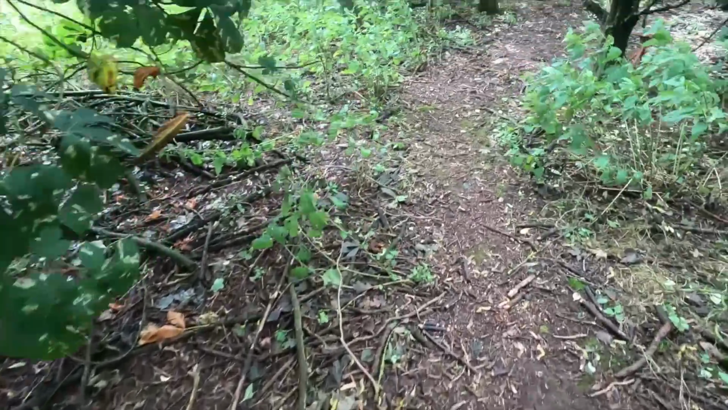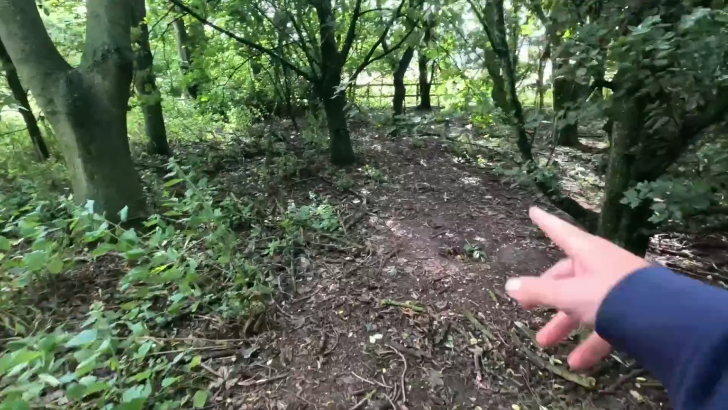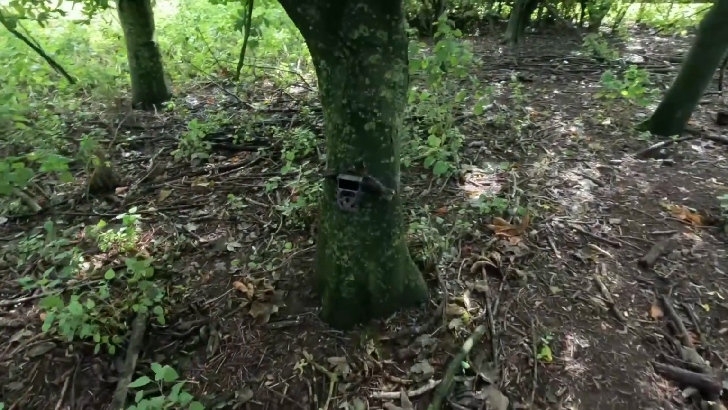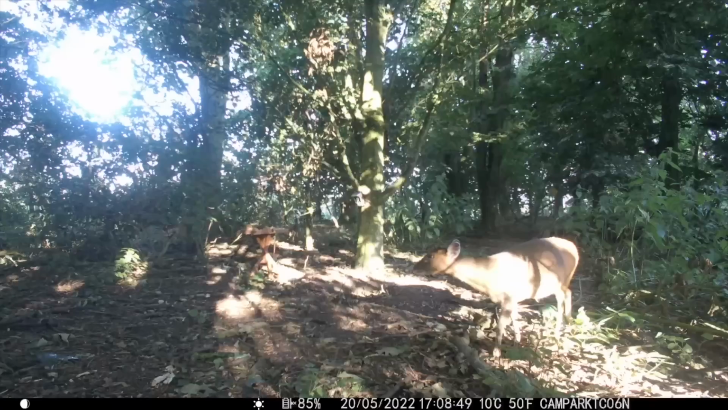Right, what's next? The one opposite, so that will have the badger coming into shot here. See what you've got.